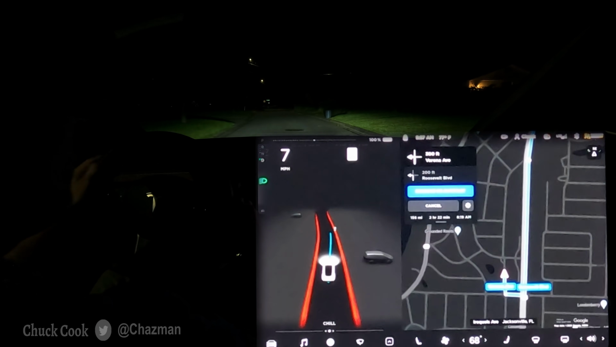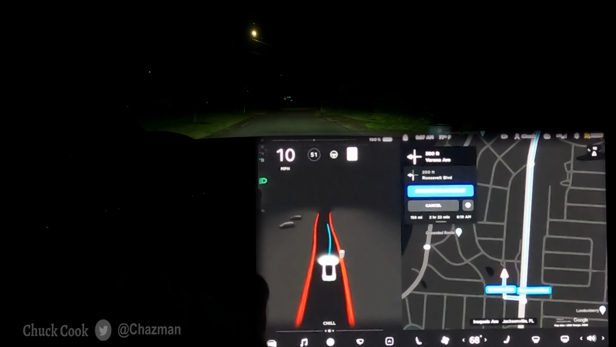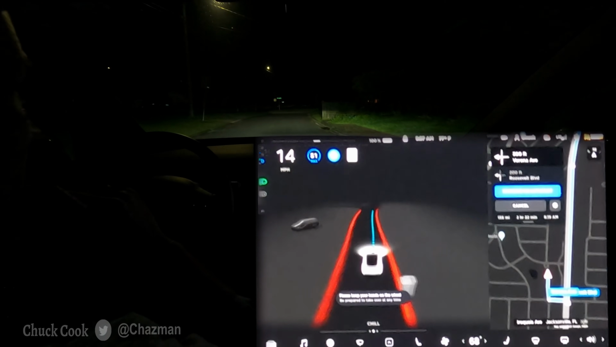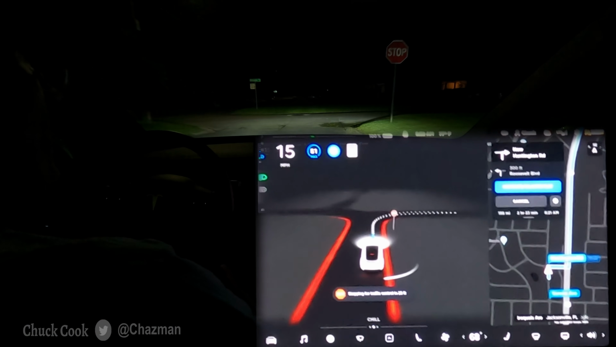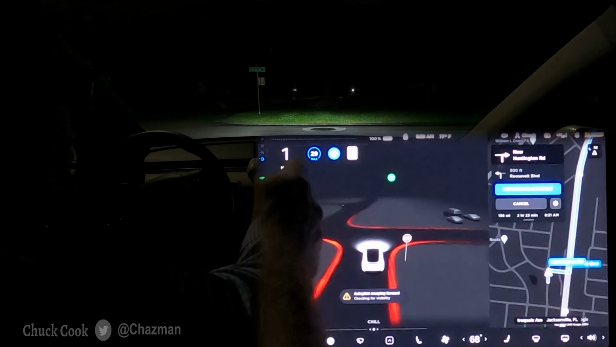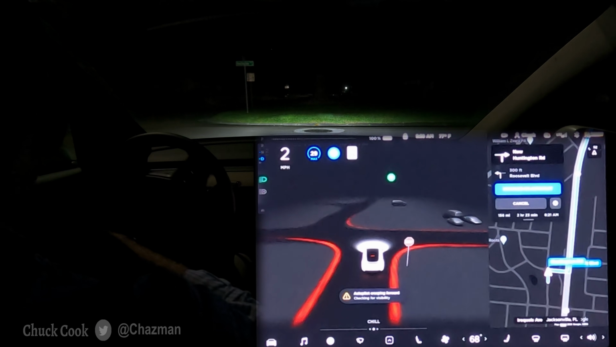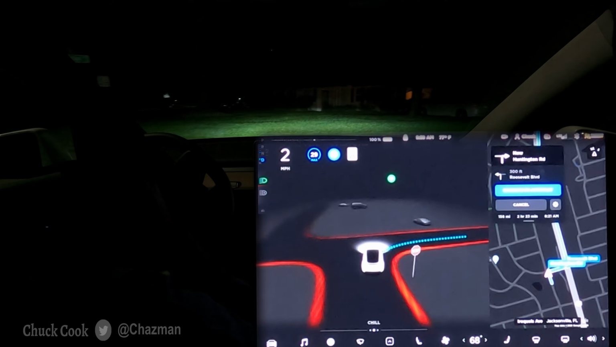Low traffic scenarios, obviously, so just backed out of the driveway. You saw the cameras in reverse, and autopilot's engaged. Oh, look at that, it's going to 51 miles an hour already. All the way up to the stop sign. Now it bumped down to 29. That was interesting. Always a little bit of excitement. Creeping forward, there's nobody around.